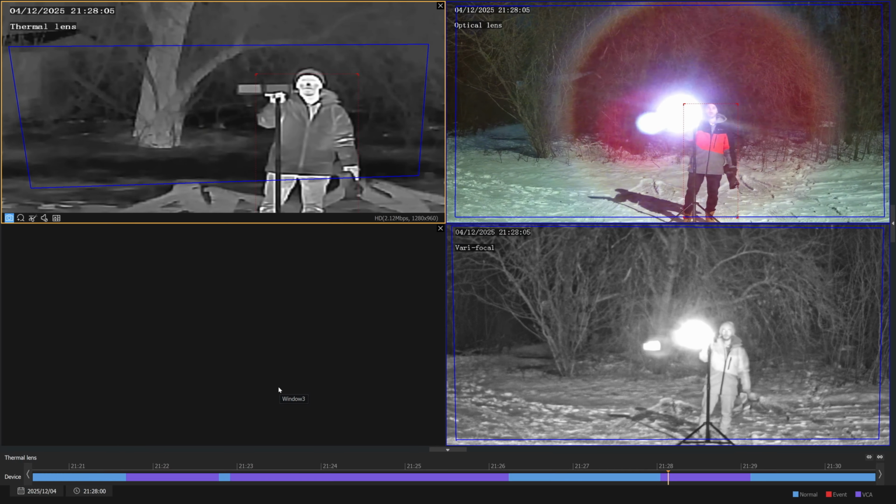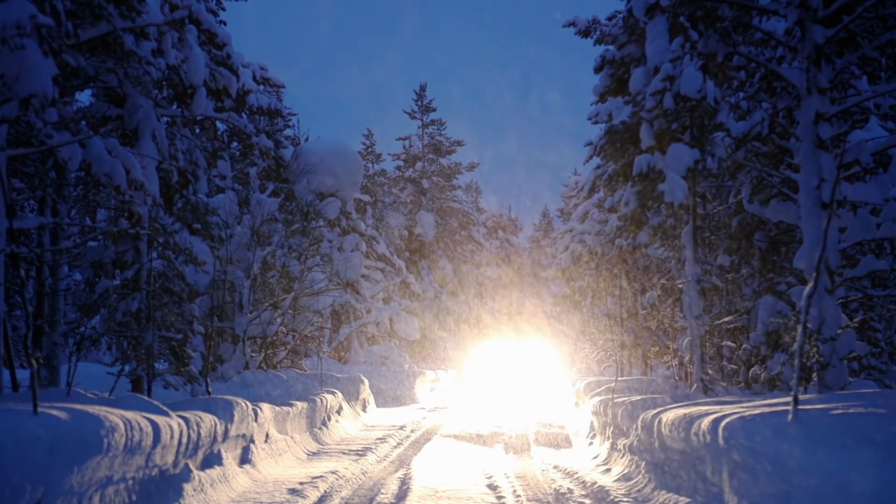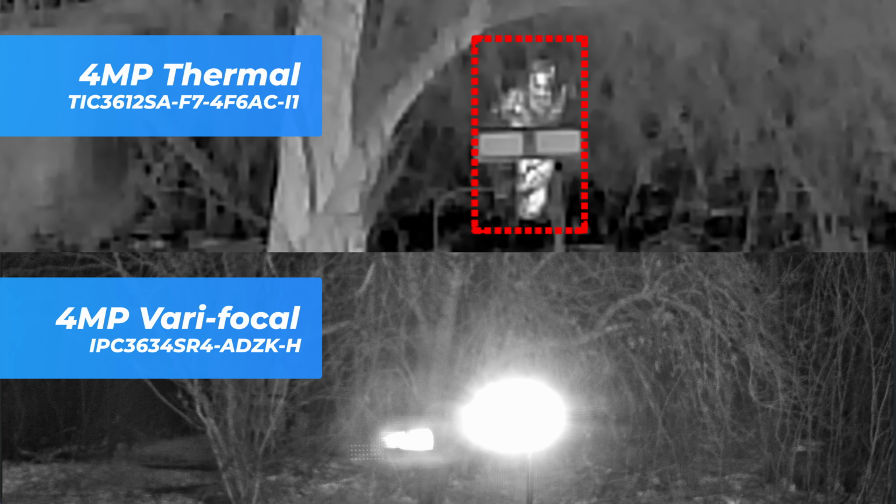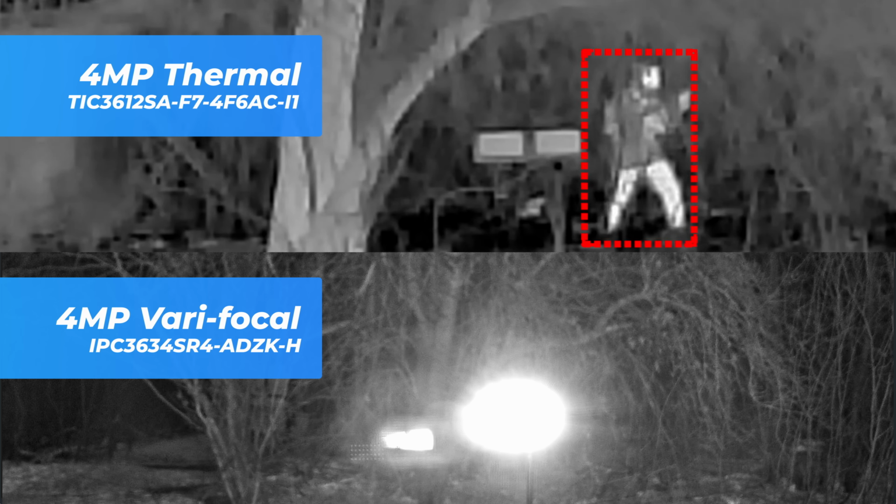For our second test, I repeated the same route again, but this time with two bright LEDs blinding all three camera sensors. In the real world, a situation like this might arise if a truck with high beams pulled up in front of the camera, or if someone wanted to purposefully blind the camera for wrongdoing. And the results are the same again. We see even less now on our optical lens, but our thermal is still spotting me and giving a positive detection.